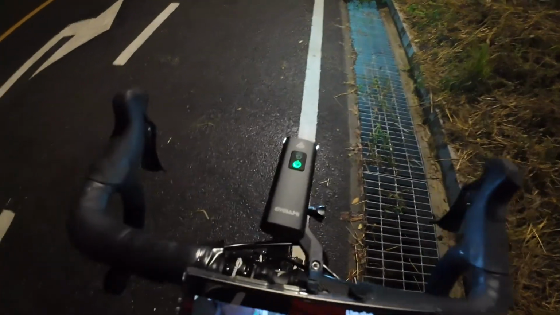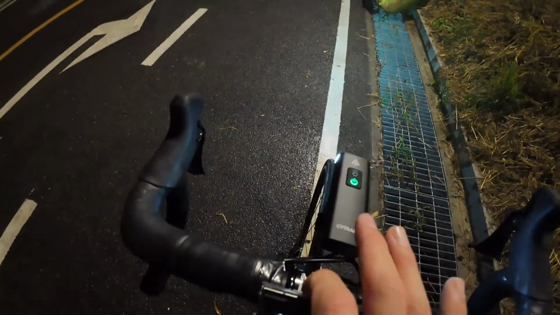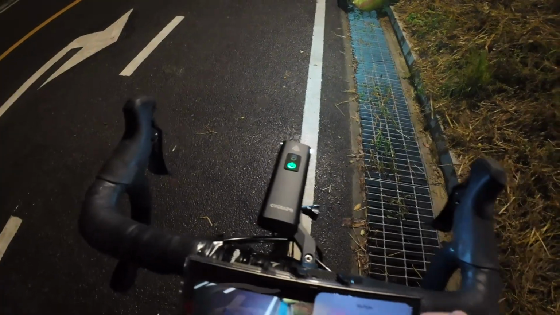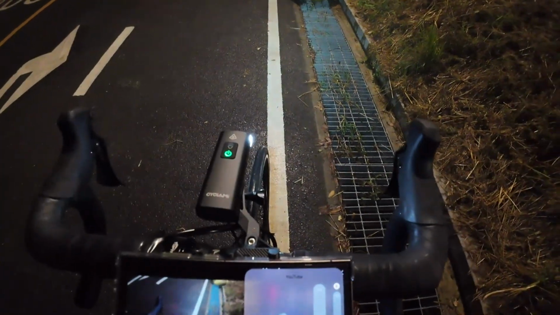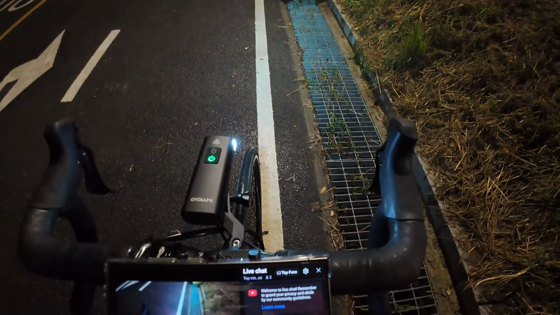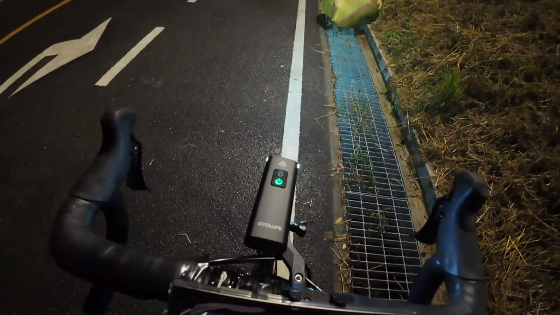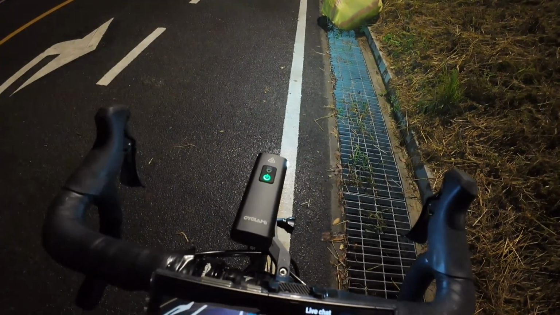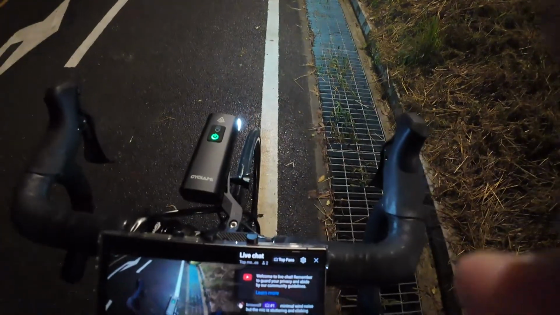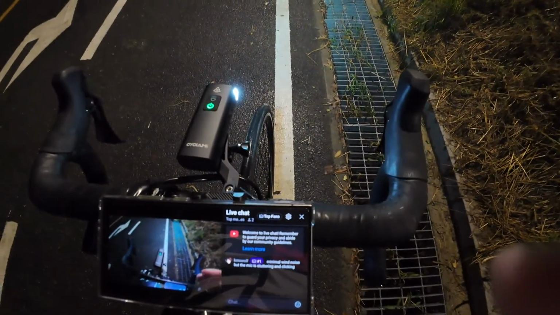I don't think it's clicking, so let me try to hear it. Testing 1, 2, 3. So I think it is gain related, even though it doesn't say I'm clipping here.